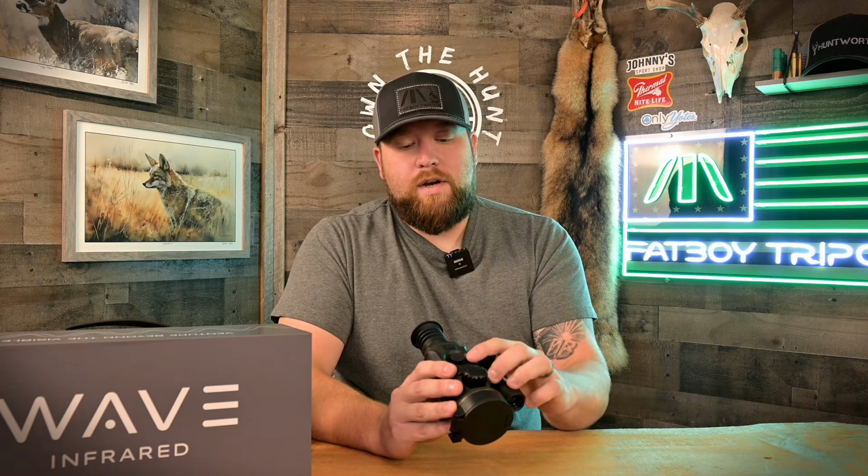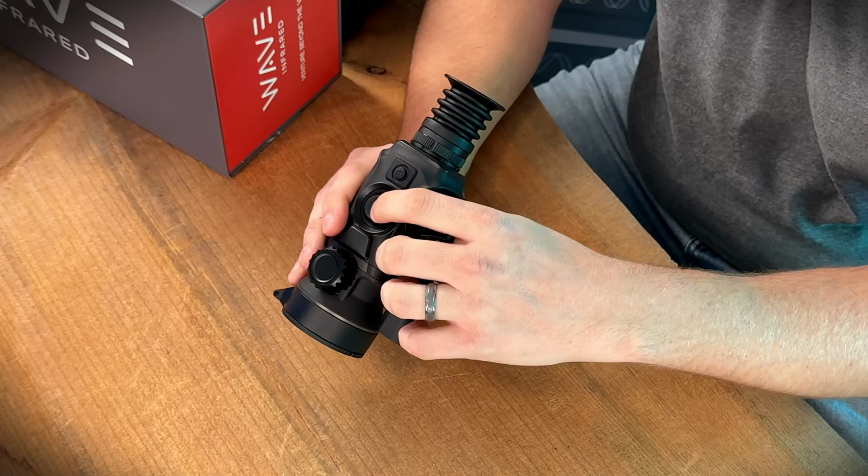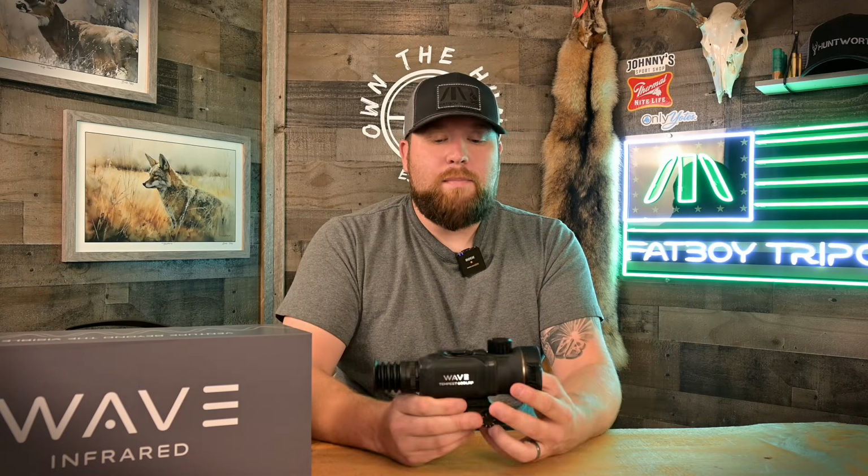Now, to enable video recording mode, you just press and hold to the left on the joystick. That's going to start a video for you. People always want to know what my audio score is on these scopes, because this scope does feature onboard audio and video, obviously. I'm going to give this scope probably a 7 on the audio score, guys. Not the best, not the worst, totally serviceable, but definitely not the best. Good audio, very good audio, and definitely usable.